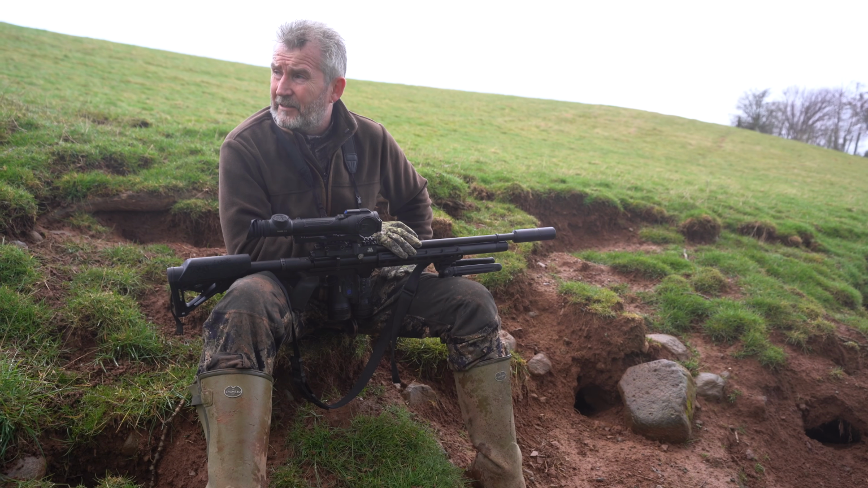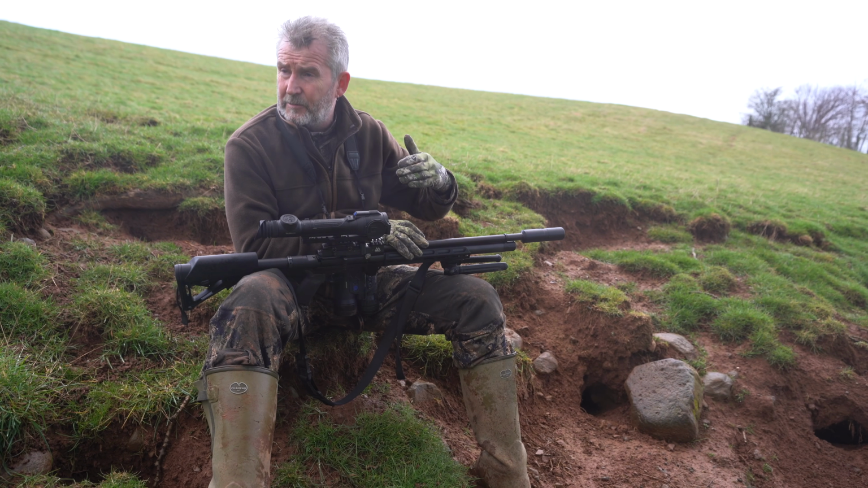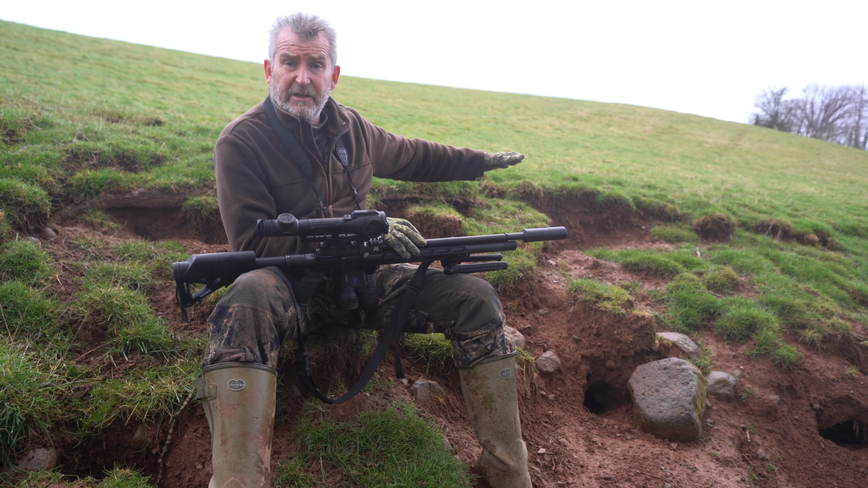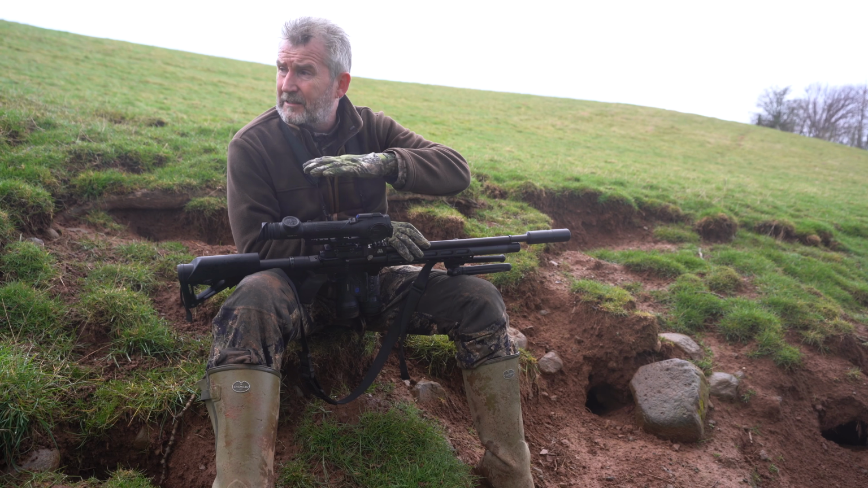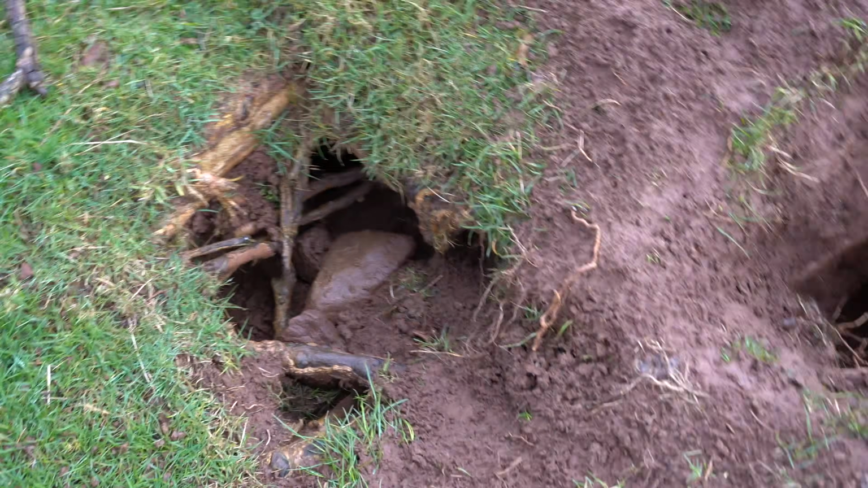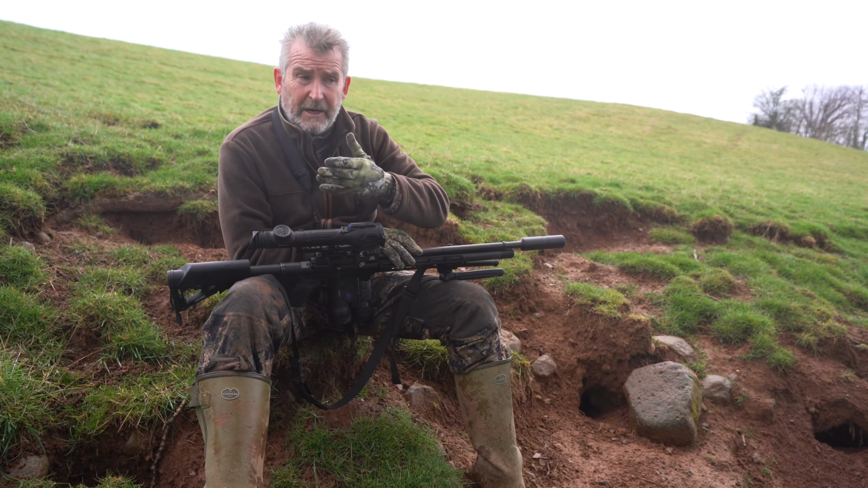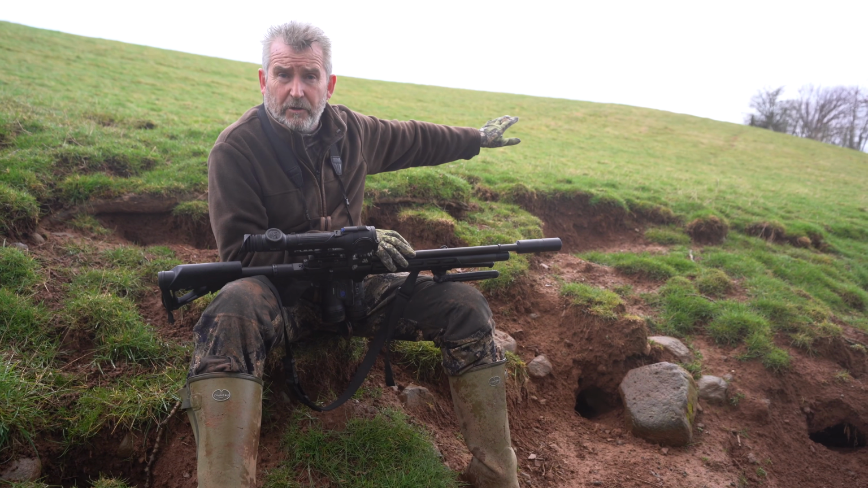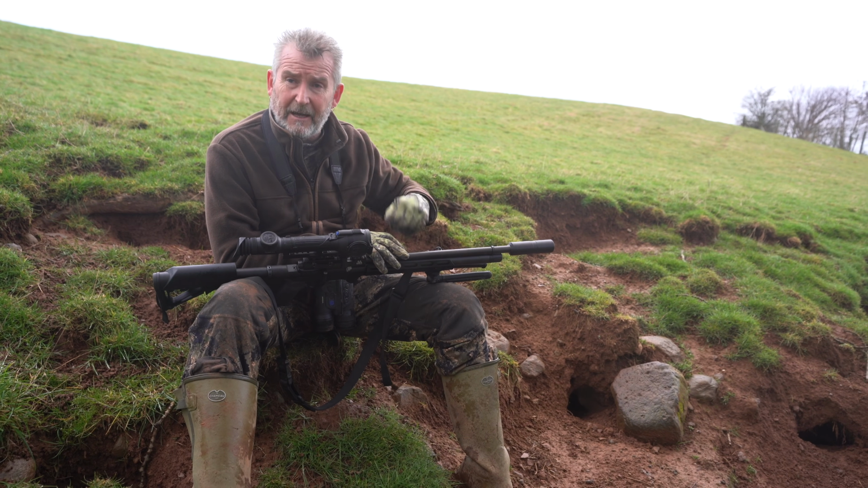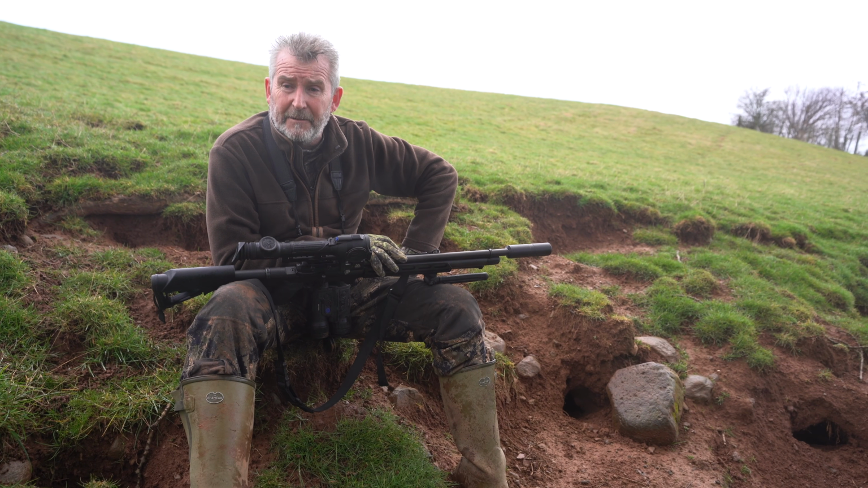Right, here we are, we're right at the far end of the permission now, and you can see all the way down this banking, this is where the rabbits are burrowing in. There's major disruption to the ground here. You can see it's even started to collapse. They're breeding well. There's lots of rabbits, we've seen quite a few today in daylight. These rabbits are going to overbreed and they're going to move out, and they're going to be heading that way towards the lodges, which is again what we don't want. So we've got to get on top of these, and this is what we're doing here. This is the whole idea behind being here.